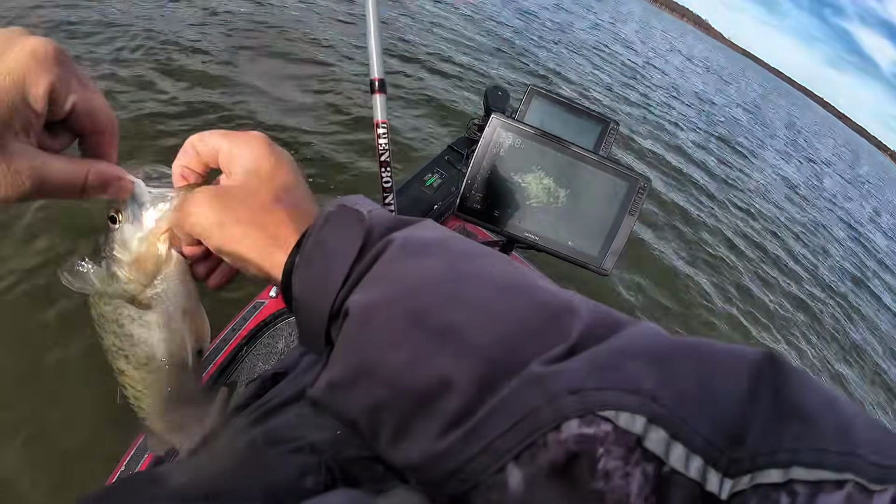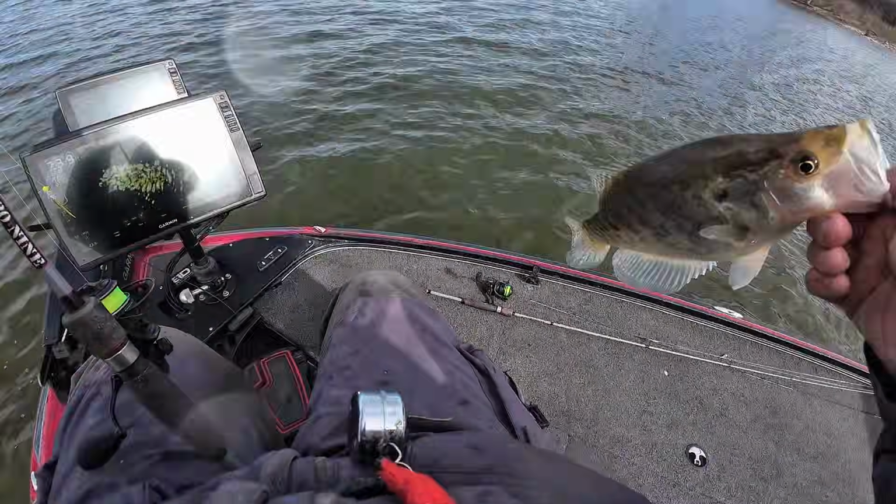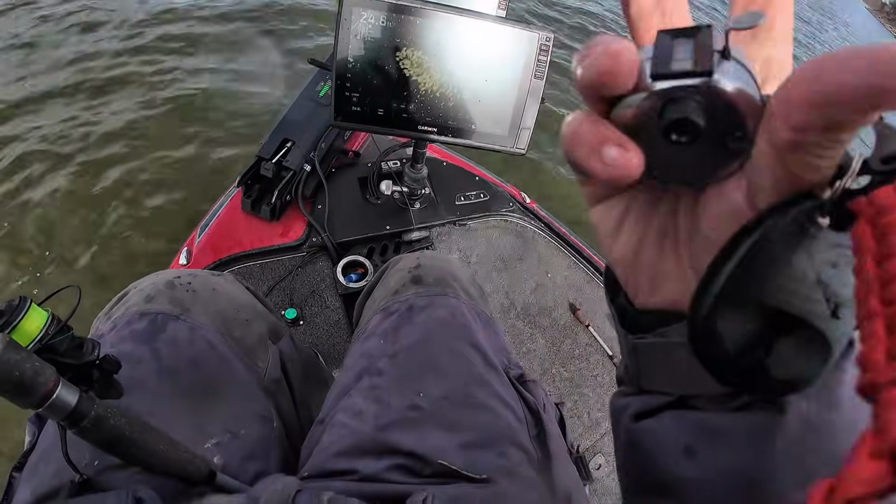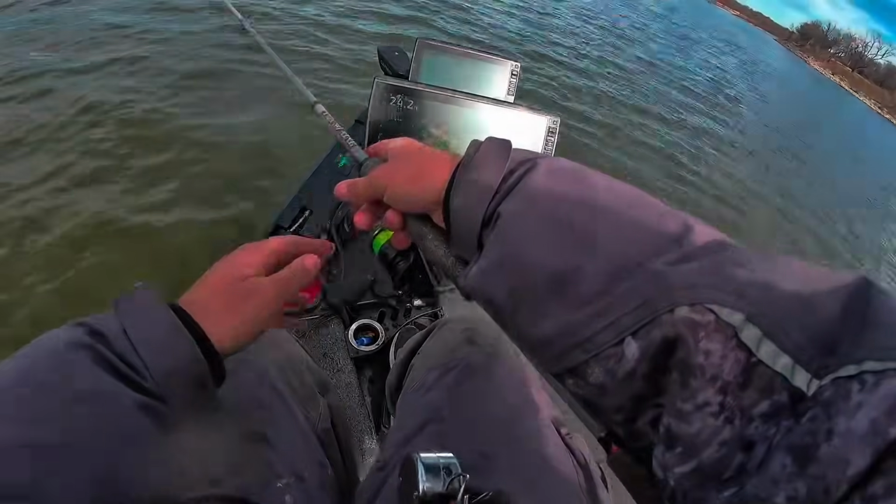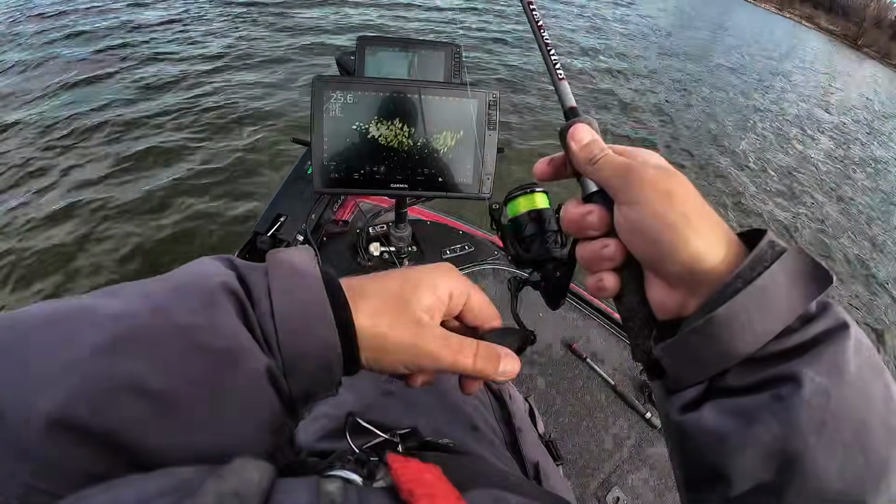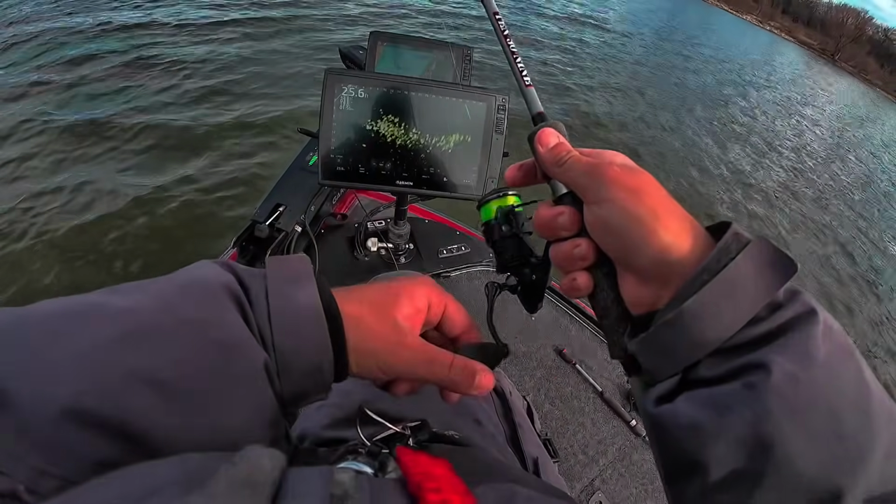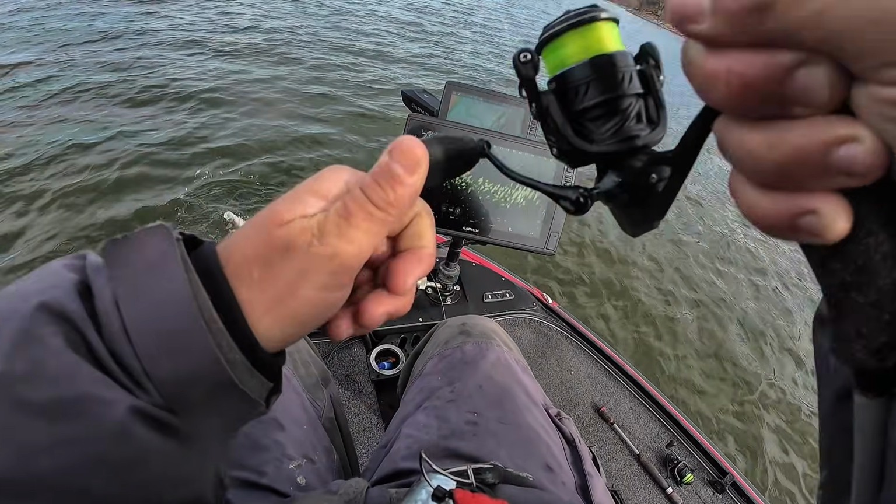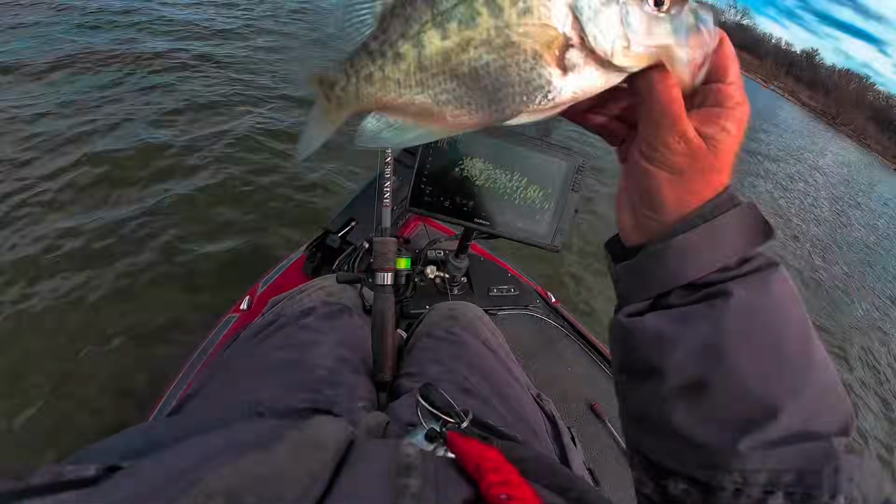Bite is getting better as the day goes on, without a doubt. Water's up to 42 now. Started at 38. Just a little bit of increase does major difference. So we got 35. We need 2 more to make a limit. Come on, I need 2 keepers. Here comes one. That's one there. If you'll eat it. Yep. Nope. Nope. He's not as big as I thought. I mean, he's borderline.